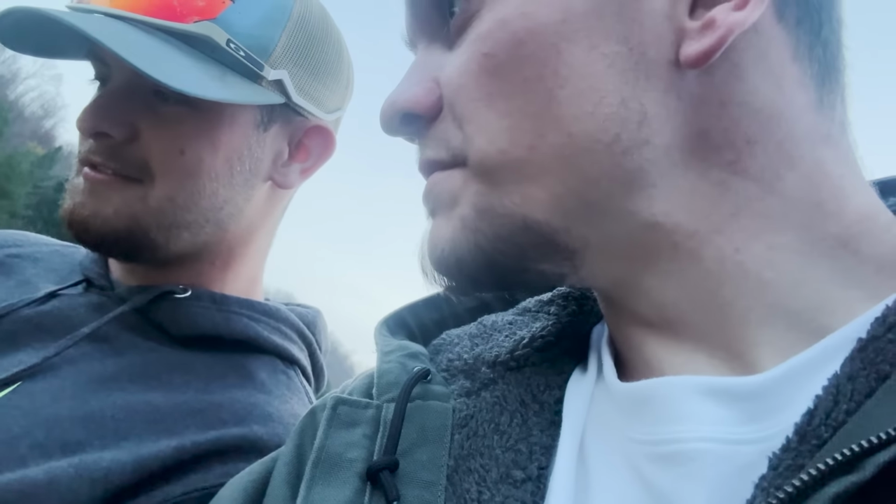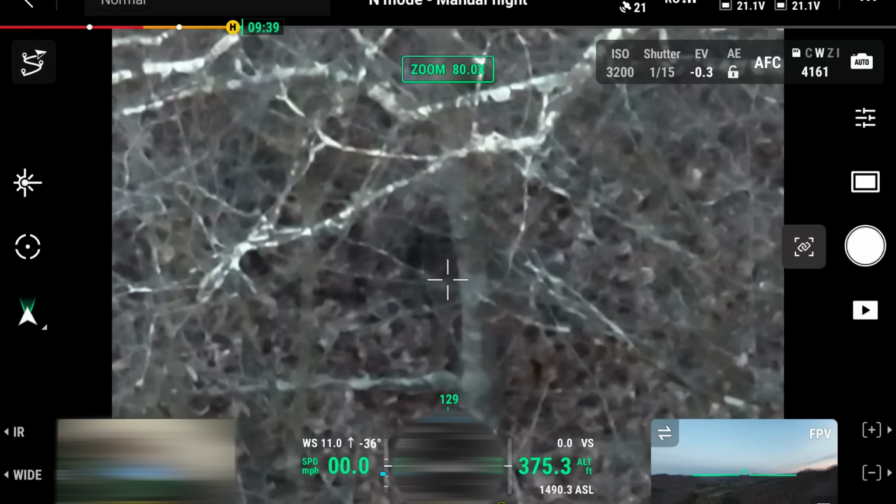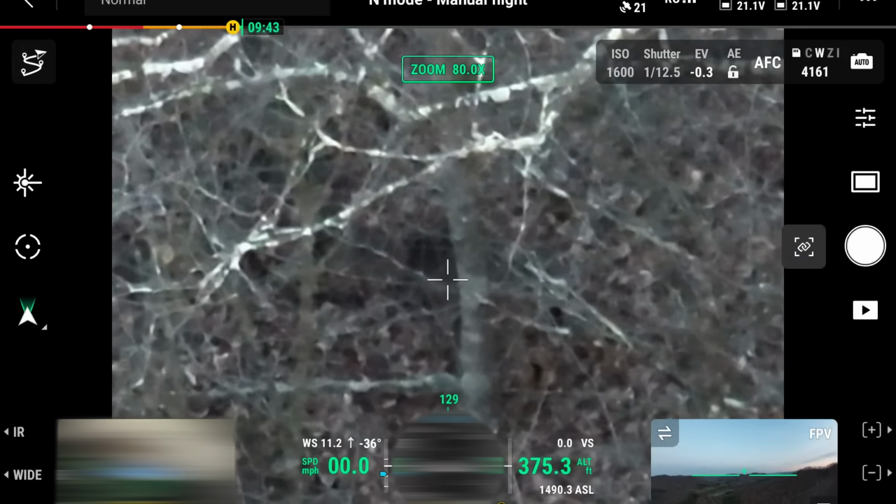We're just going to have to wait for it to move. I guess I seen its tail move. It's still moving. Its head's moving. Oh. You see it? Oh, you're really zoomed in. Yeah. Oh, I see it now. That's why I was zooming out some. That's its head right there. That's pretty wild.